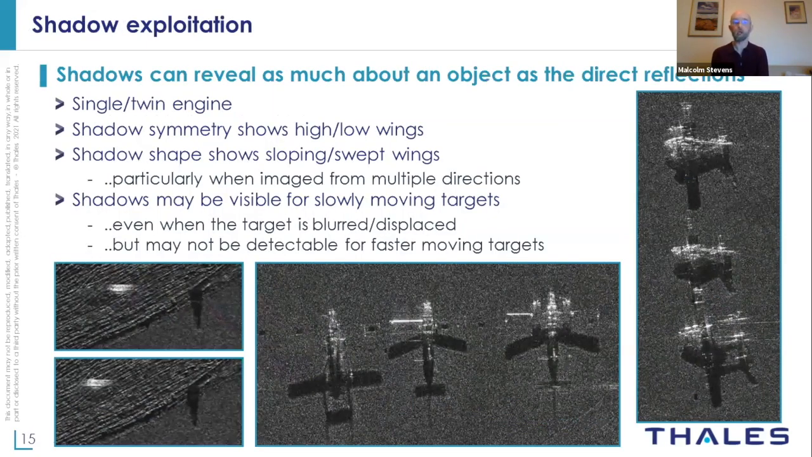We can also use the shadows to provide additional information. In this example here, 3 aircraft on a grass taxiway, and you can see quite quickly which has got the single tail fin or the twin tail fins. You can see the engines on the wings quite quickly. But you can also use the shape of the shadow to tell you information about the geometry of the aircraft. In this case, we're fortunate enough to get a specular reflection off the front of the wing.